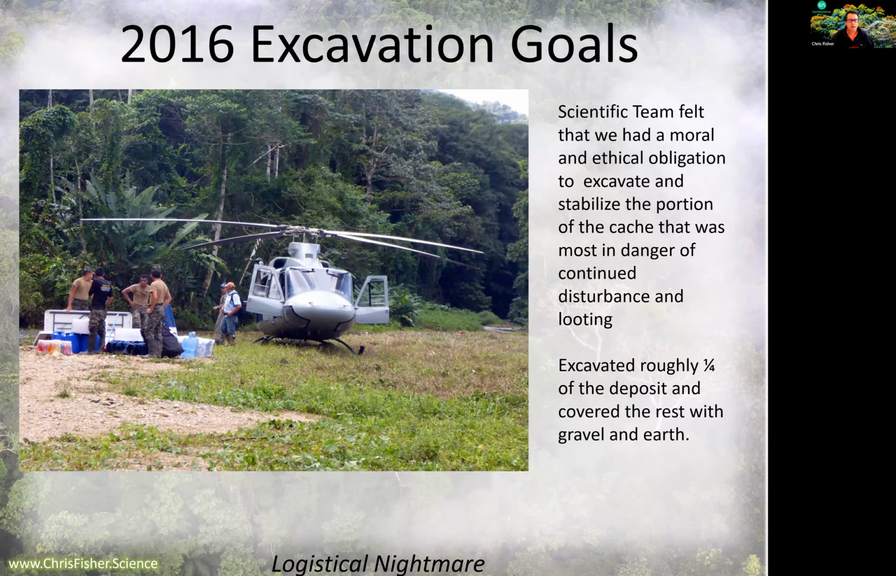Because of the possibility of looting and danger to the artifacts, because of the tense political situation in Honduras, myself and the rest of the team felt that we had a moral and ethical responsibility to return to the jungle and remove systematically, scientifically, the correct way, those objects that needed to be removed to be safe, and conserve the rest of the deposit. And so we got a significant amount of money from National Geographic and the Honduran government